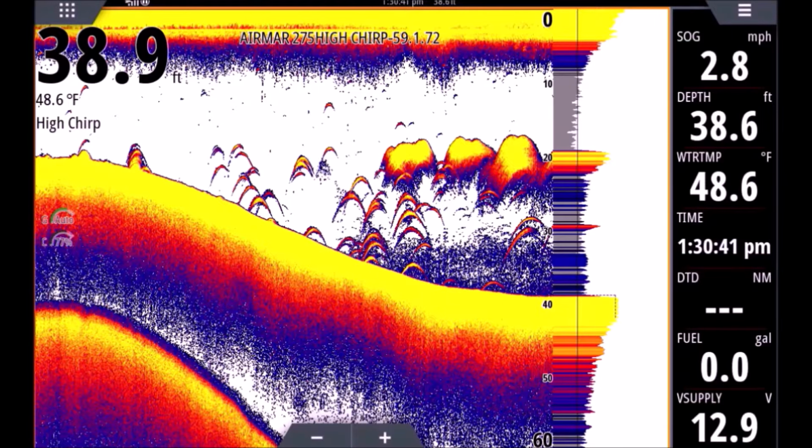All right, just below that, we're going to see a bunch of arches here. These are all our fish. These are fish that are just keying on that bait. This would be a great place to fish, because the fish that we're marking aren't just hanging out.